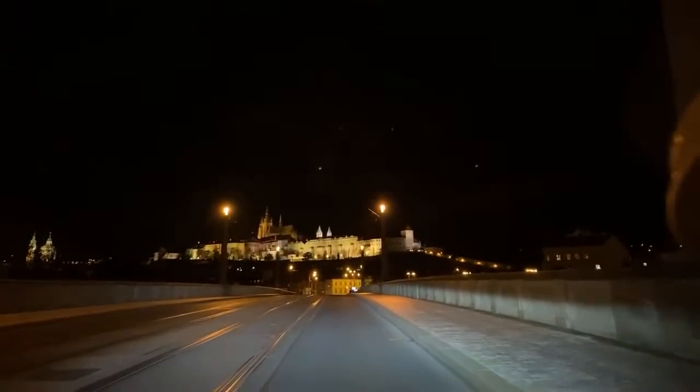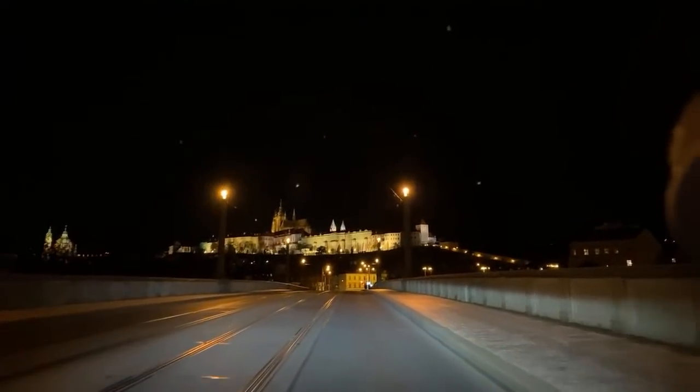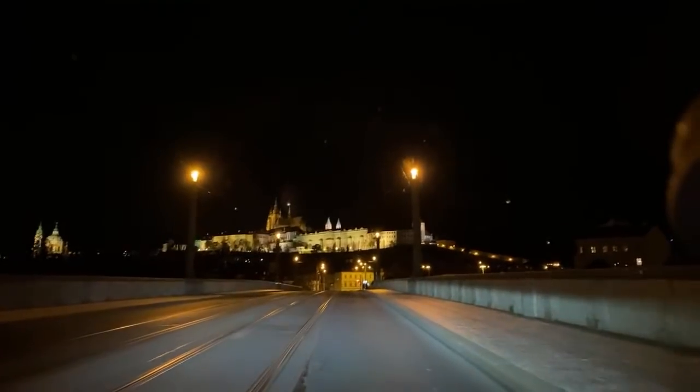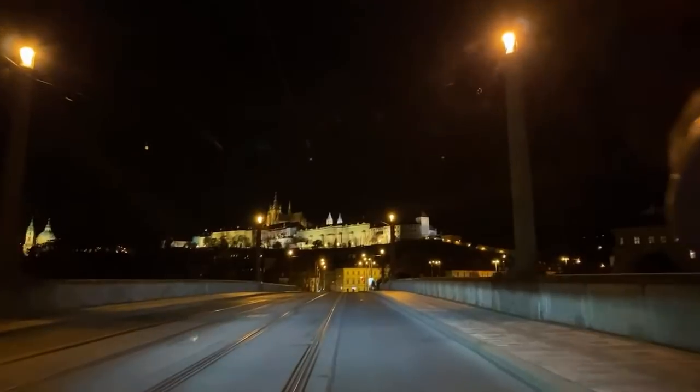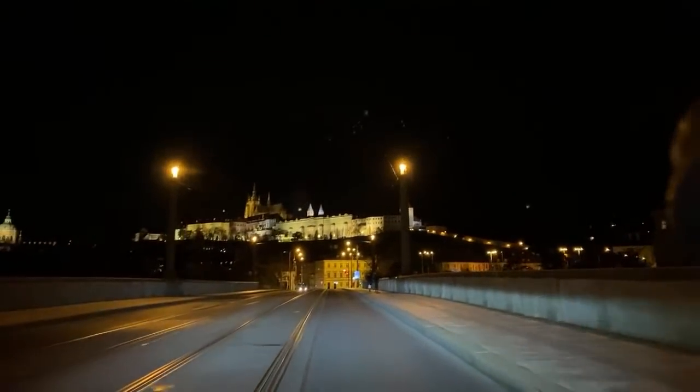Is that picture out of focus? It's like focused on the window. Well, if it is the entire time, I'm sorry. Oh, okay. Well, just enjoy the view of the castle. We're kind of used to the nice views.